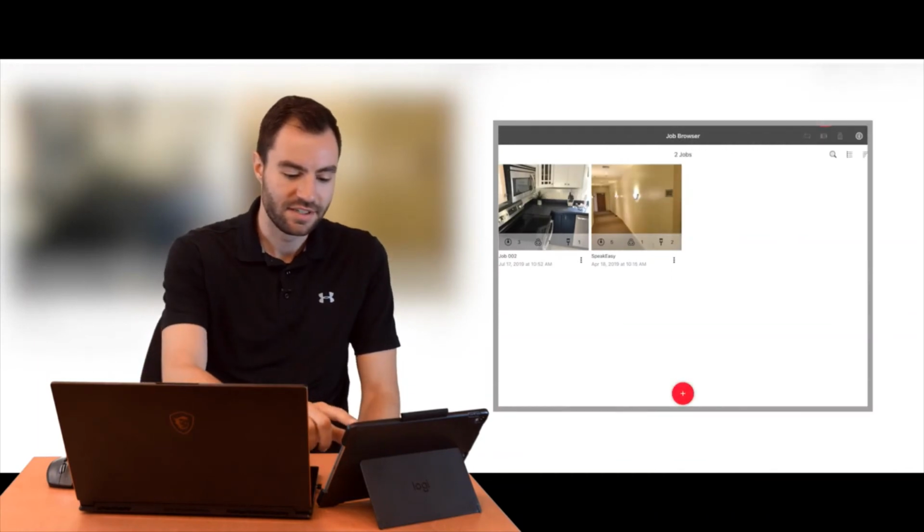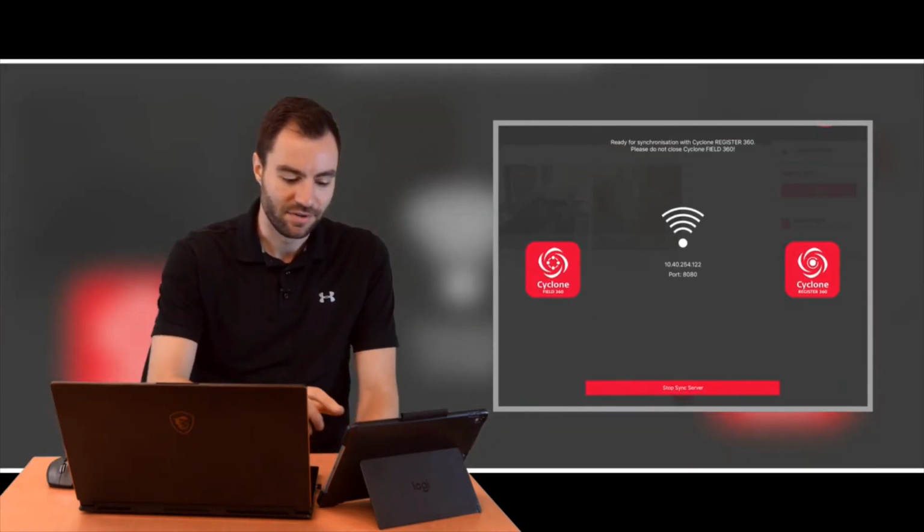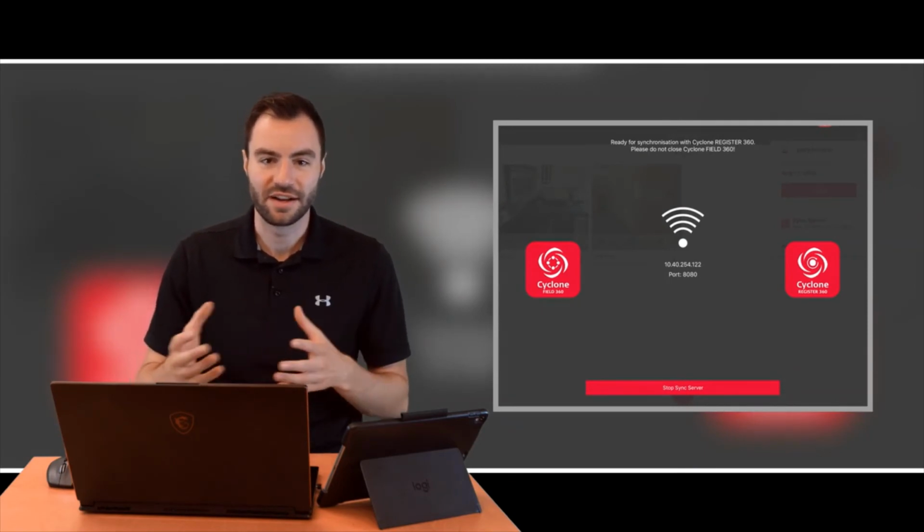All right, so I'm back in the office and I've got my entire project on the iPad in Field 360, but the next step is to move this data over to Register 360 on my computer. So what I need to do is make sure that both my computer and the iPad are connected to the same Wi-Fi network. And then in Field 360, I'm going to tap on this little eye at the top right and check Sync Server. So this is what I need to do when I'm transferring data over to the computer.